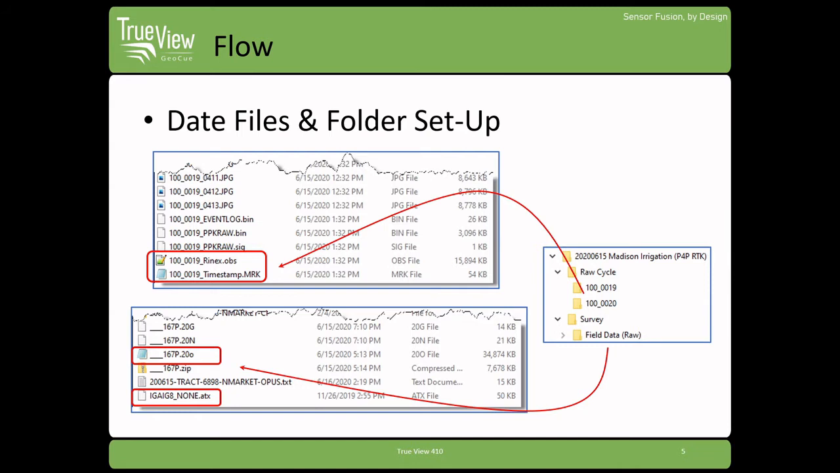Primarily, I've got my observation file, which is going to be key. You'll also notice the ATX file. If you're not familiar with that, that's an antenna calibration file, and I'll talk a little bit about this in the walkthrough as we get to that point. So you essentially want to have your data structured in this manner.